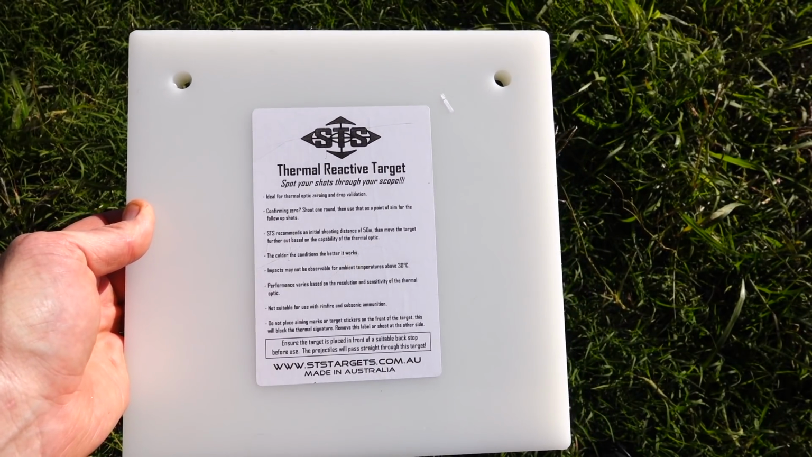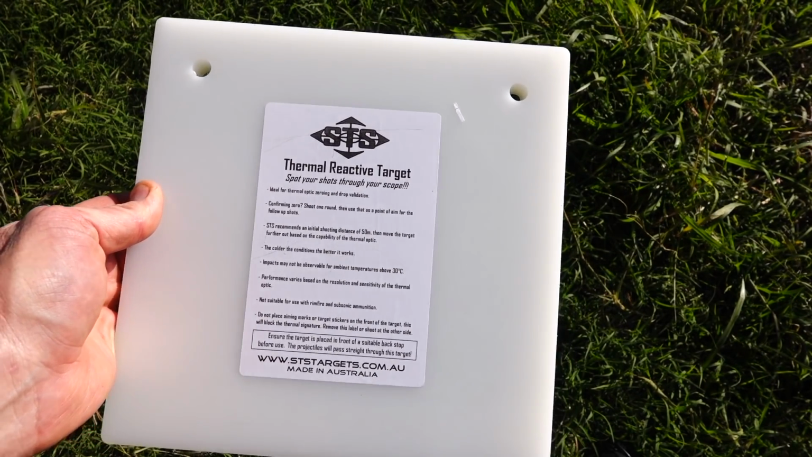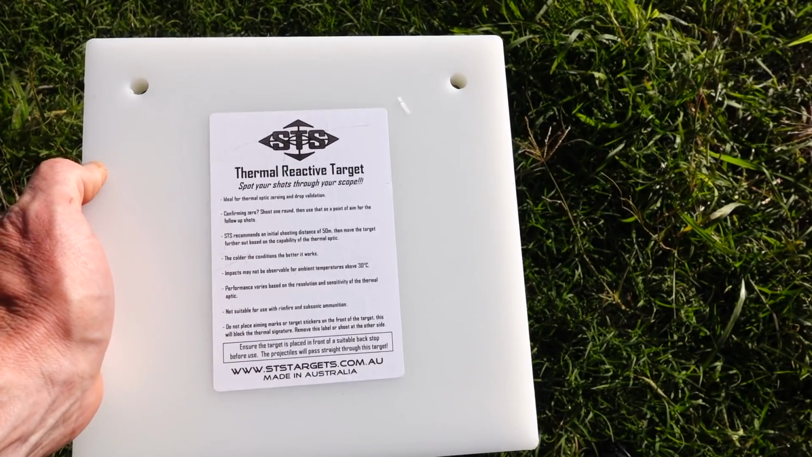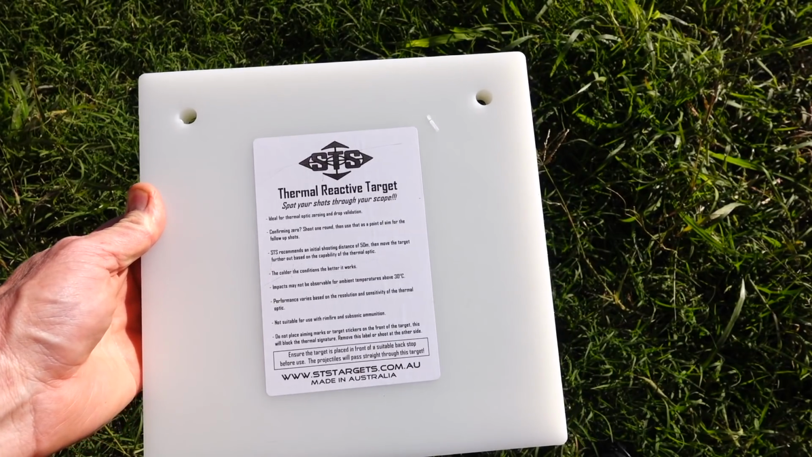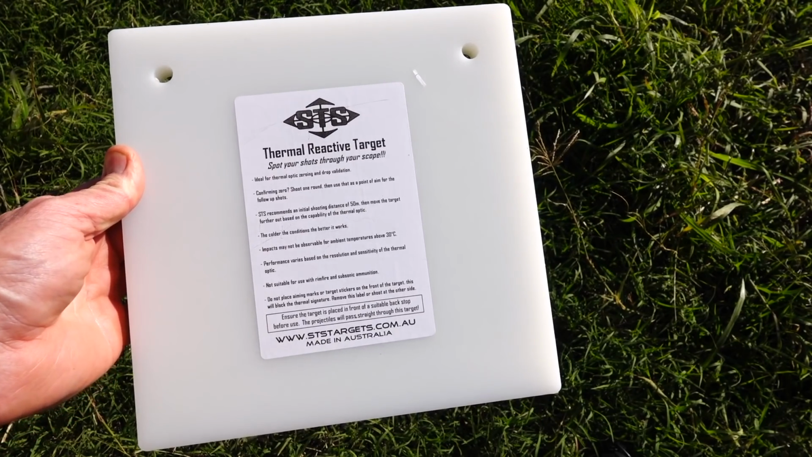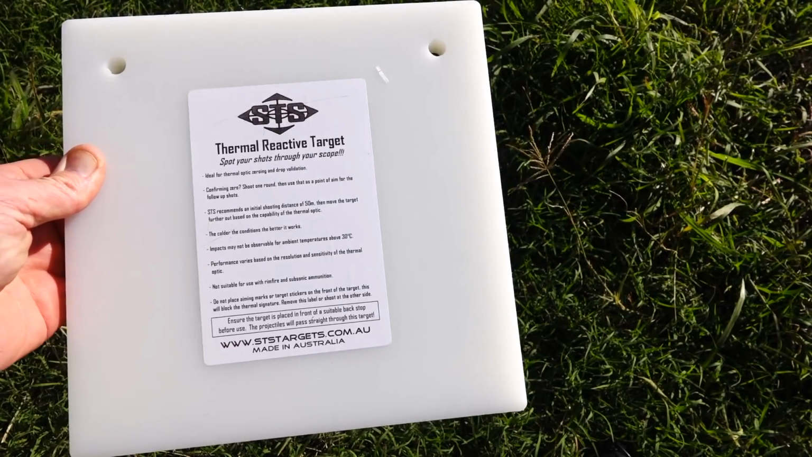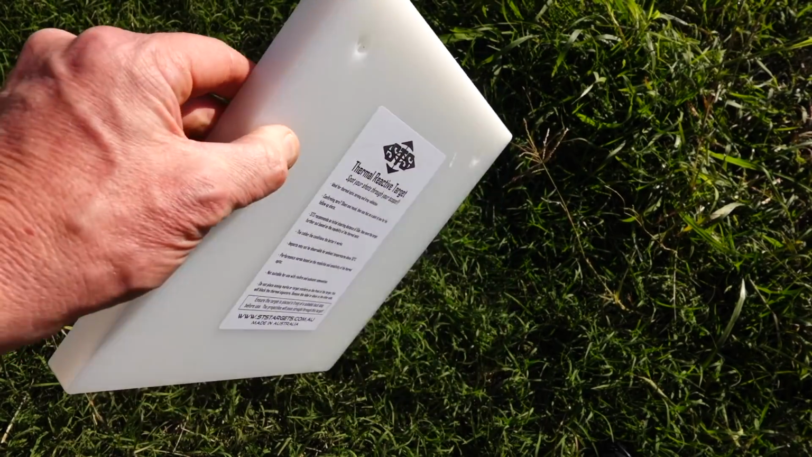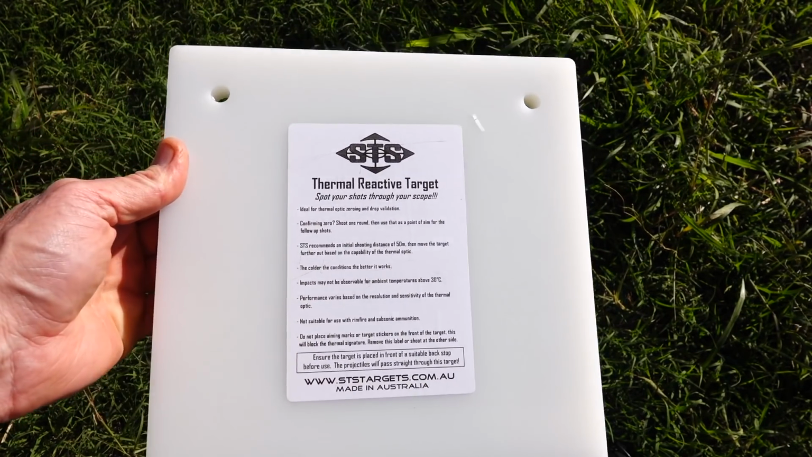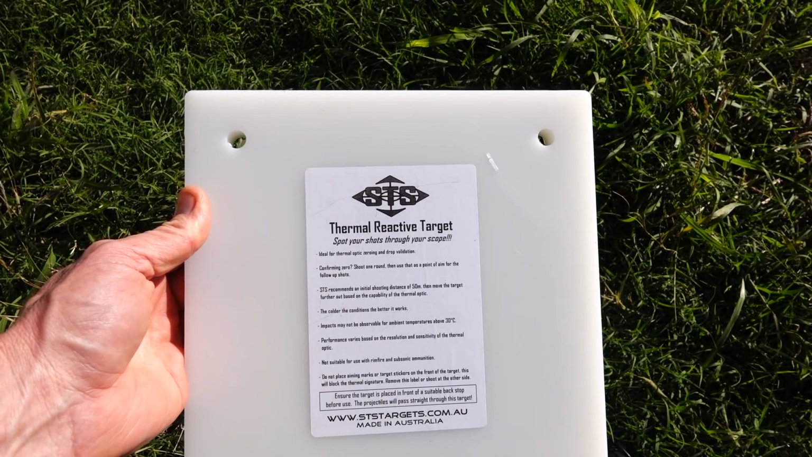So this is a brand new thermal reactive target from STS Online, okay? Now, these guys basically made some great targets and gongs, and this one was sent to me so that I could test it. So I thought, well, I've got the thermal optic, I might as well test it. What they're saying is when you do actually hit this, the heat signature will be quite significant, because it is like a plastic basically, that the thermal optic will pick that up quite easily. So that's what I'm going to mount now, and let's just get this rifle zeroed.